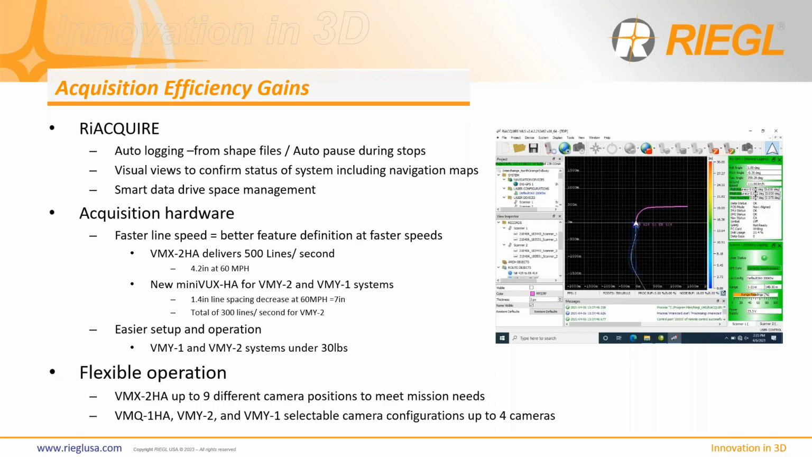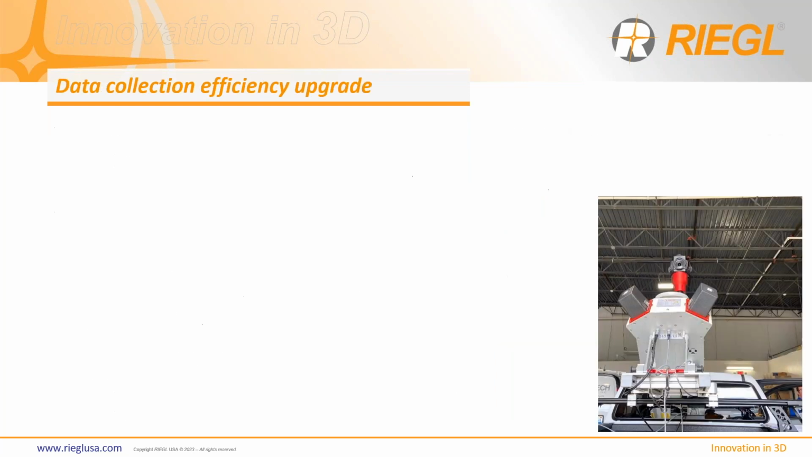And then, of course, flexible operations, right? So if we have all these different camera capabilities, we can align our camera needs to the mission, and we're not stuck in one camera, one view angle. And so being able to adjust those enables it to be more scalable for different operations.